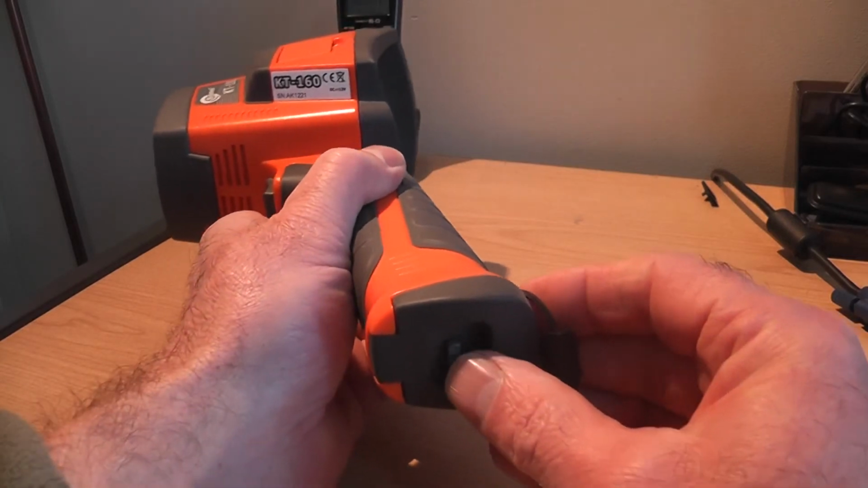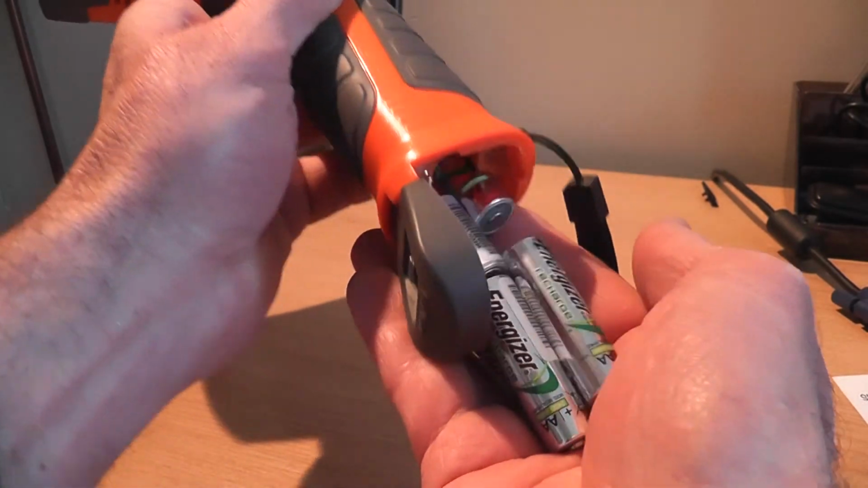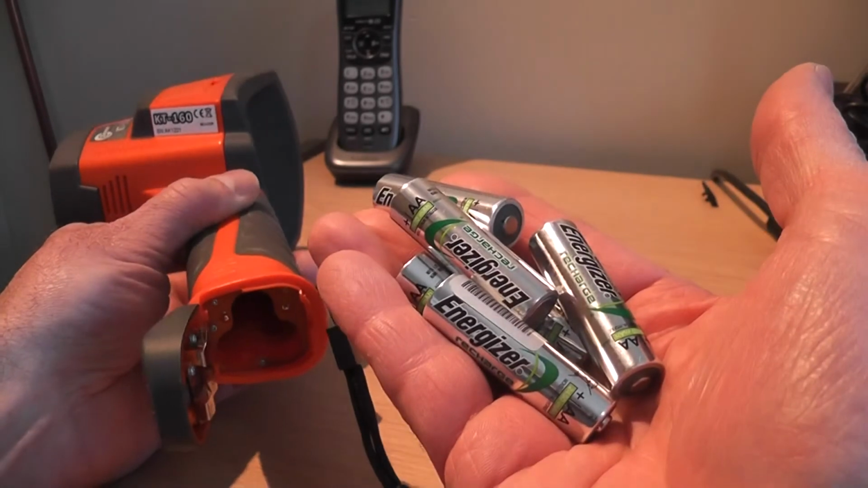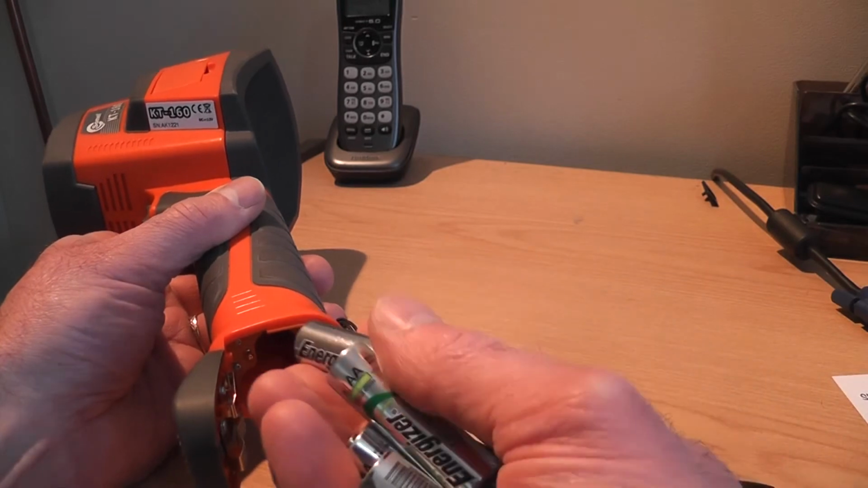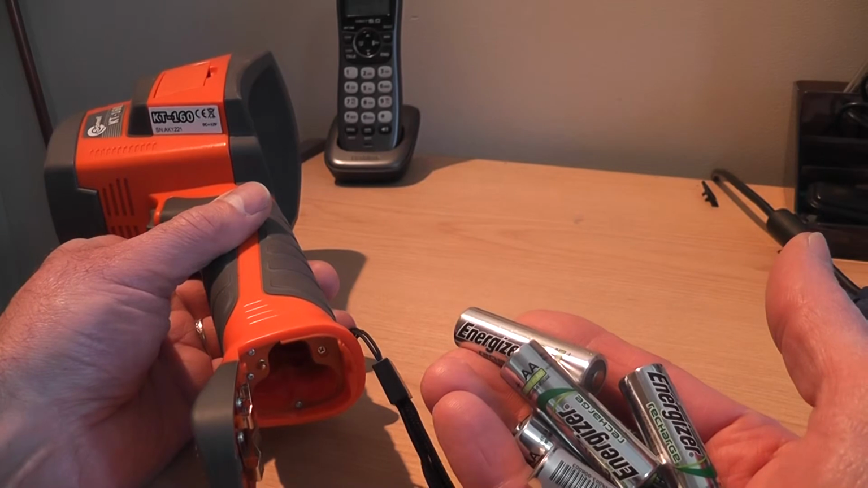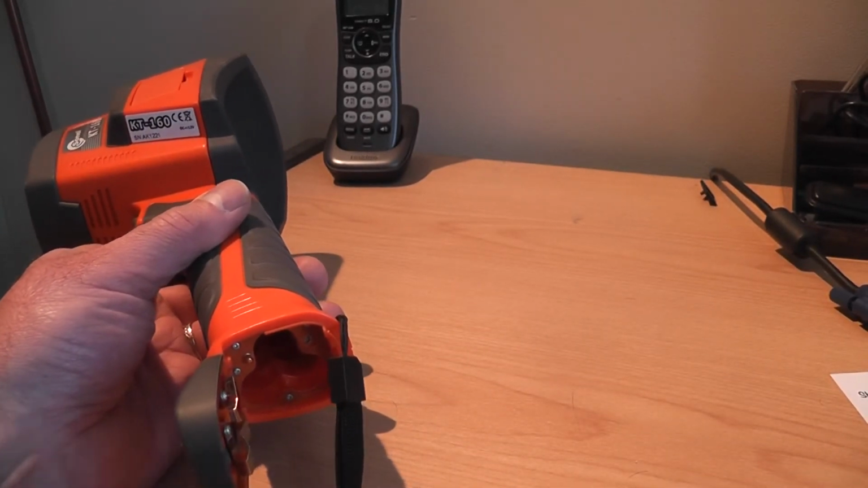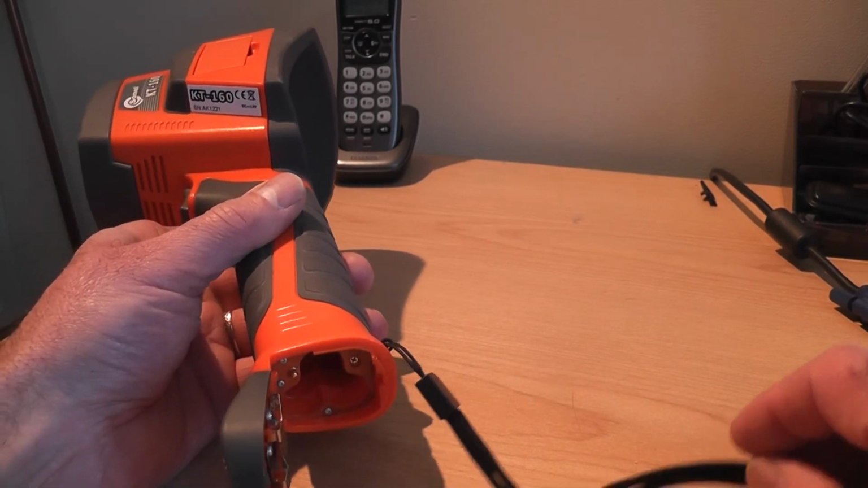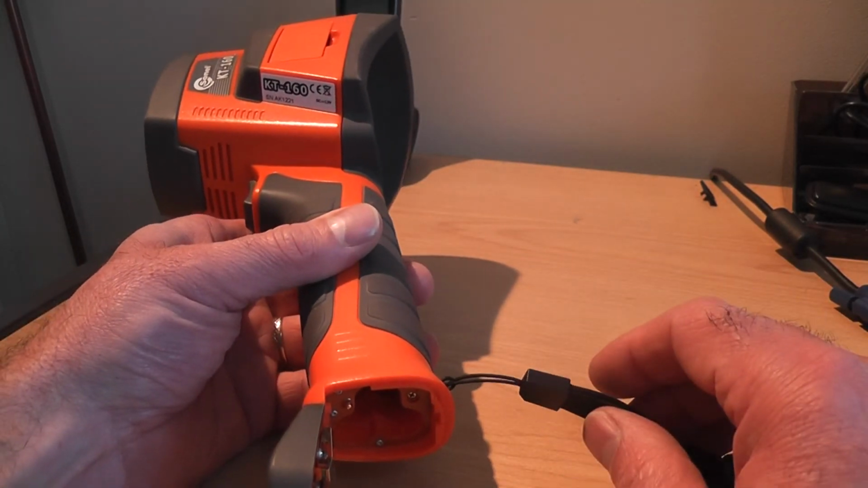The KT160 is convenient in that it uses standard AA batteries. There are 6 of them housed in the handle here, and they're just nickel metal hydride rechargeables. These can be charged in the instrument using the supplied charger, or they can be charged separately using a standard battery charger. That way it's easy to carry multiple sets and not run out of batteries. And secondly, replacement batteries are readily available.